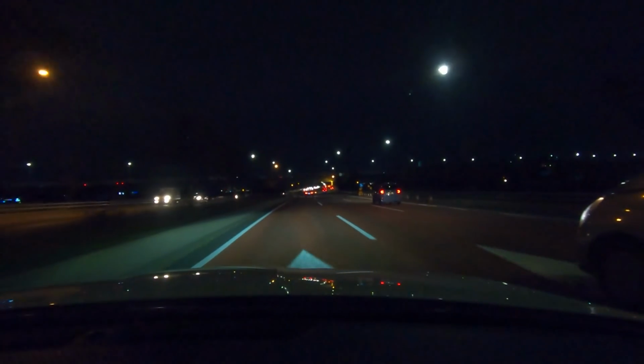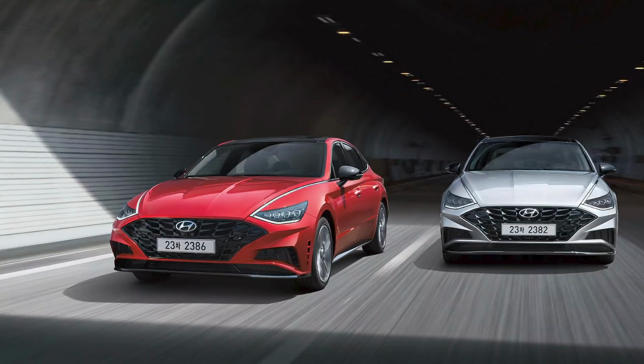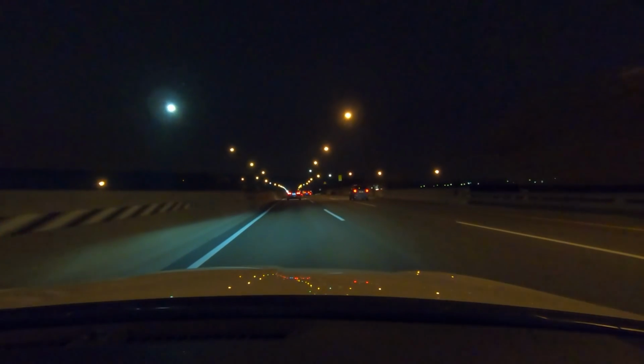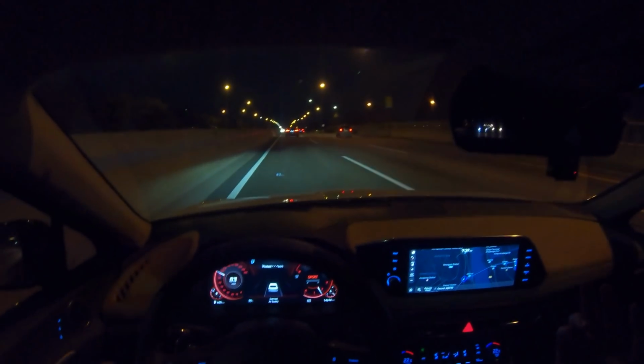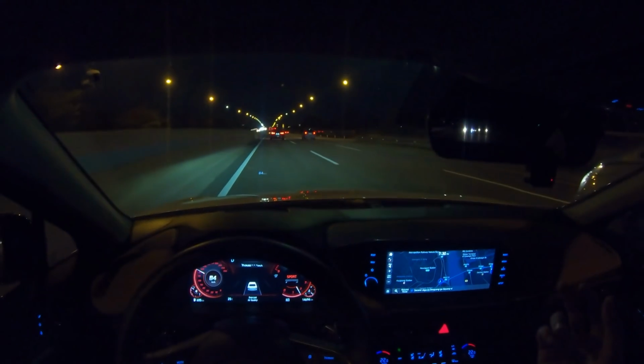I understand why Hyundai is making it like this, but I'm still waiting for the 1.6-liter turbo, which Hyundai calls Sensuous. That model produces about 180 horsepower with better efficiency, but that car costs a little bit more.